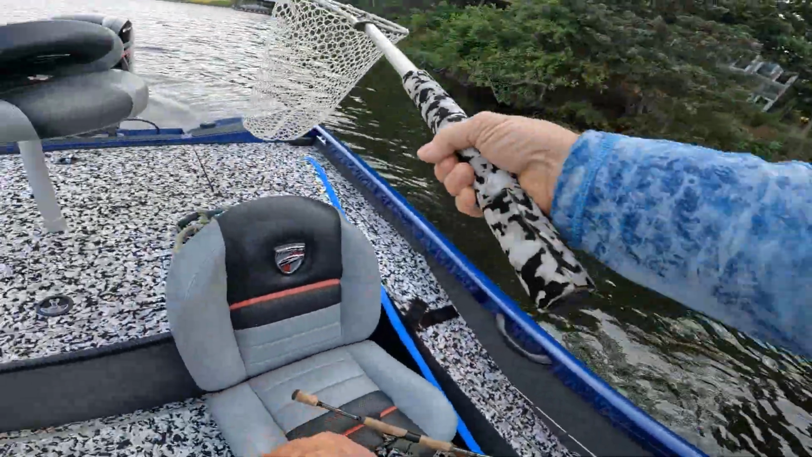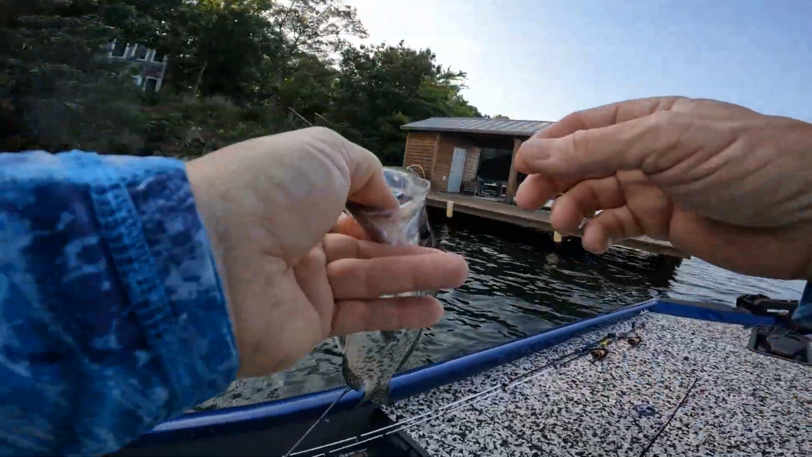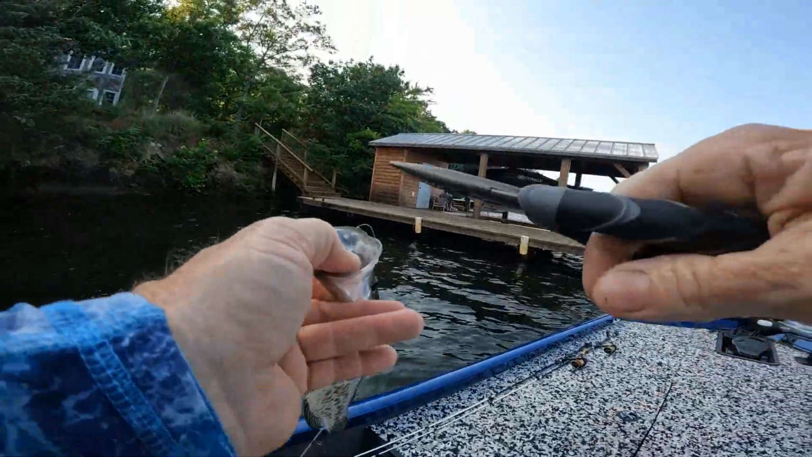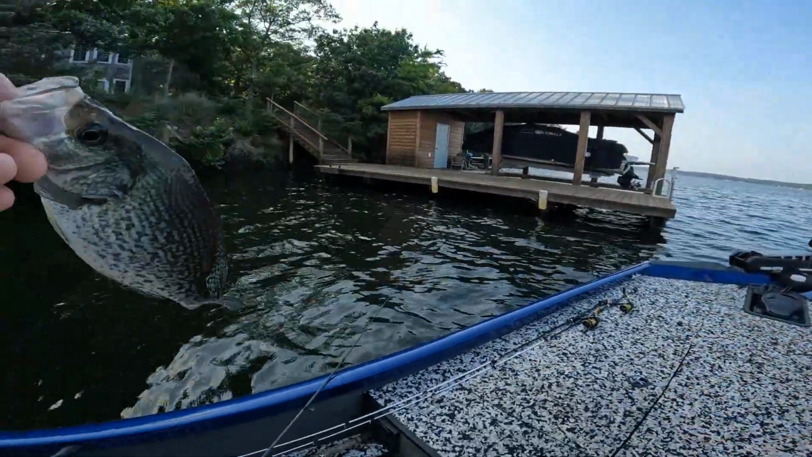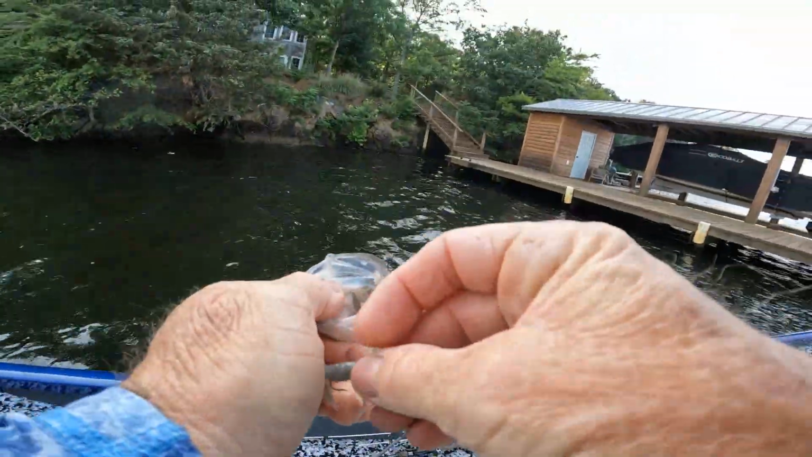Black crappie are famous for that. These are all black crappie. Very seldom I catch a white crappie here. Once you catch a few off a spot, they catch on to you. They're like, nah. Once I see that, I leave. I'm not gonna spend my time there trying to make one of them bite. I just go to another dock.